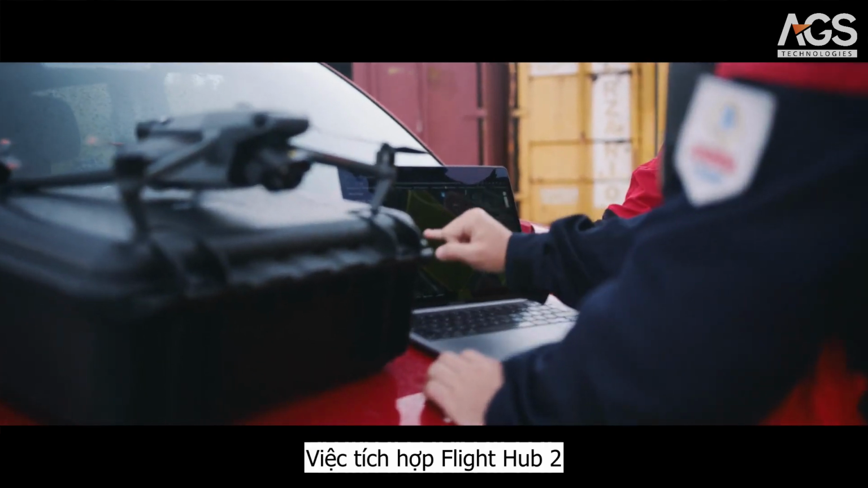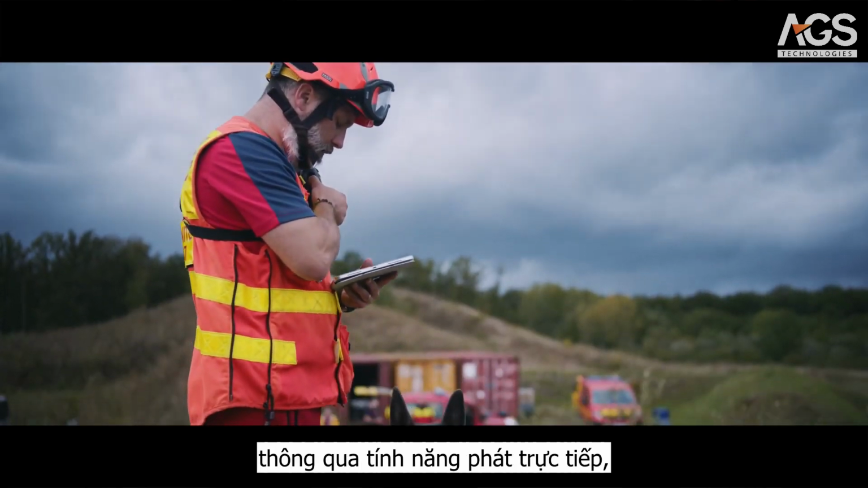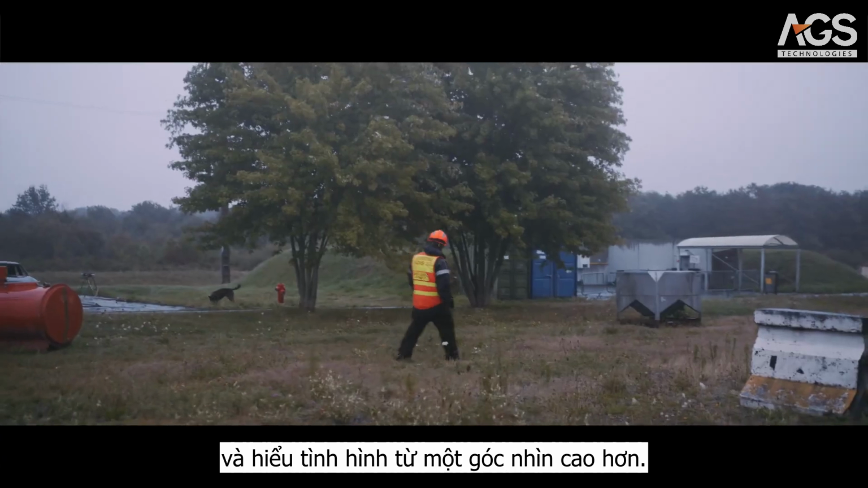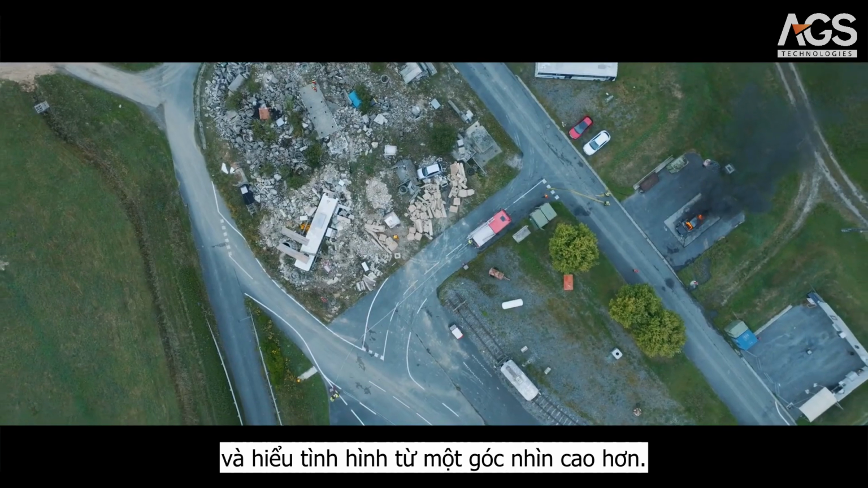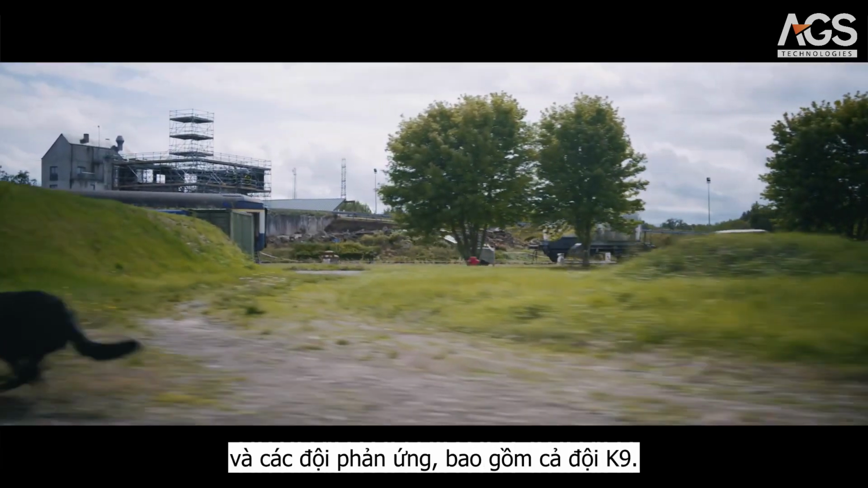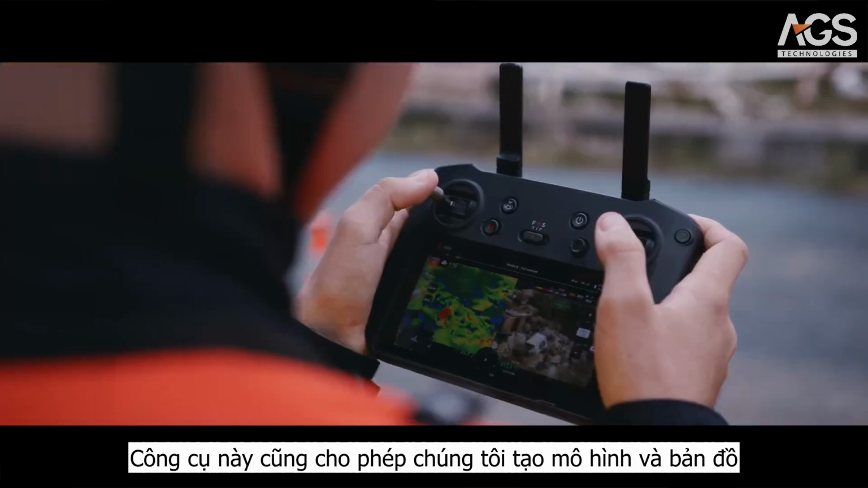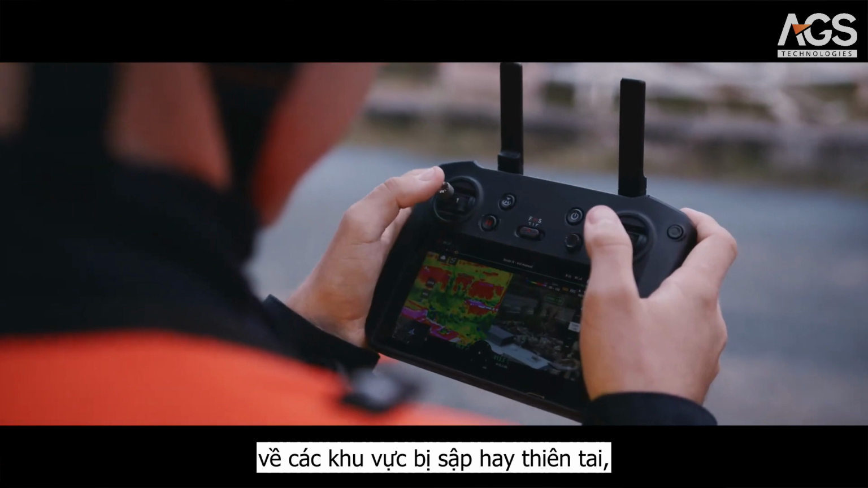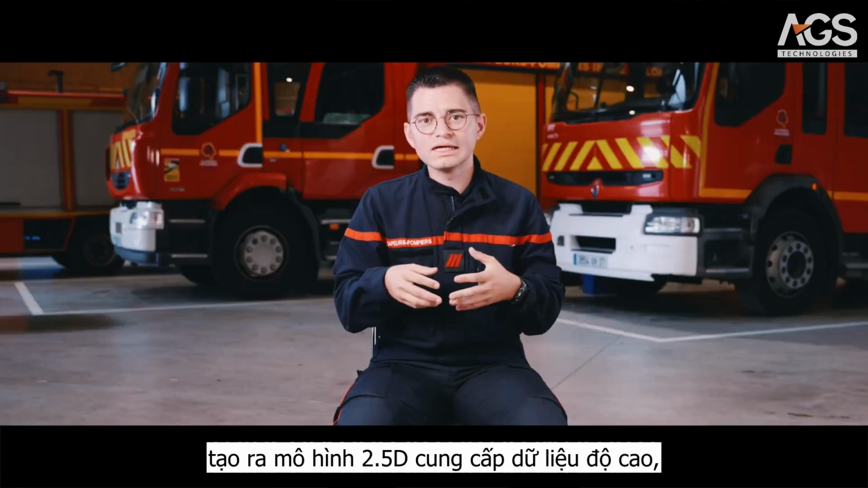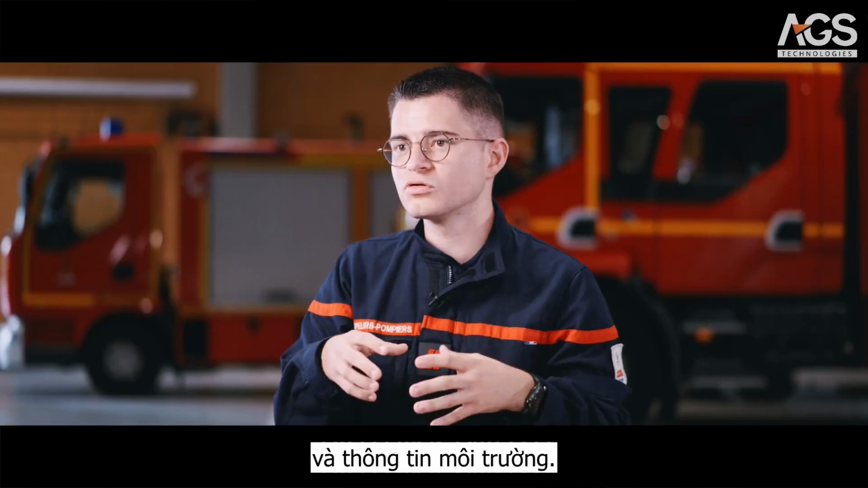The integration of Flight Hub 2 allows us to provide information to the teams in the field through live streaming, which can help them obtain information and understand the situation from an elevated perspective. This is valuable for both the command chain and the responders, including K9 teams. This tool also enables us to create models and maps of collapsed and disaster-stricken areas, generating a 2.5D model that provides elevation data, terrain typology, and environmental information.